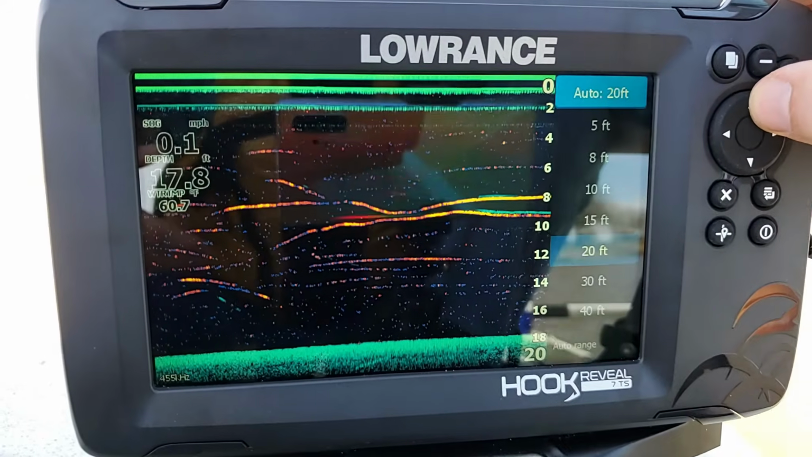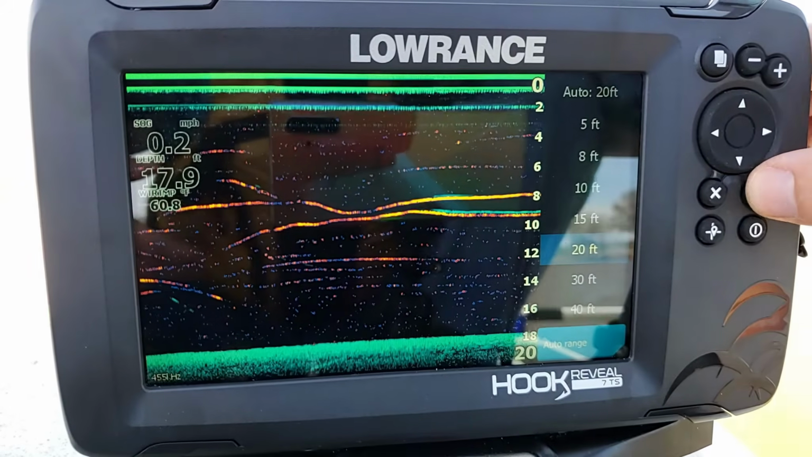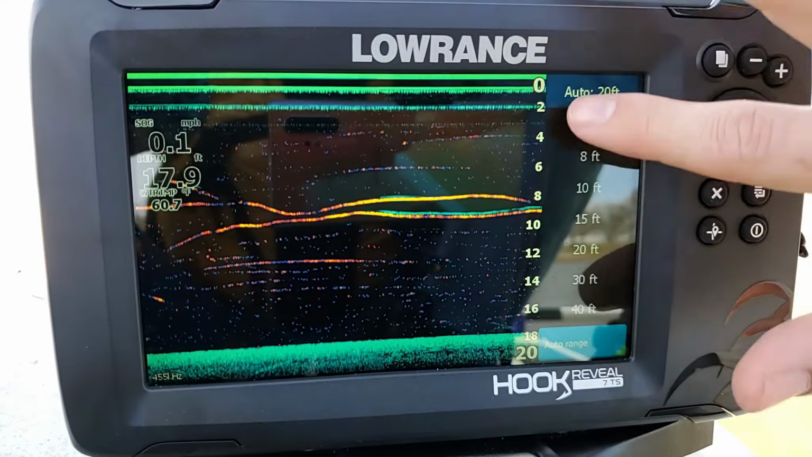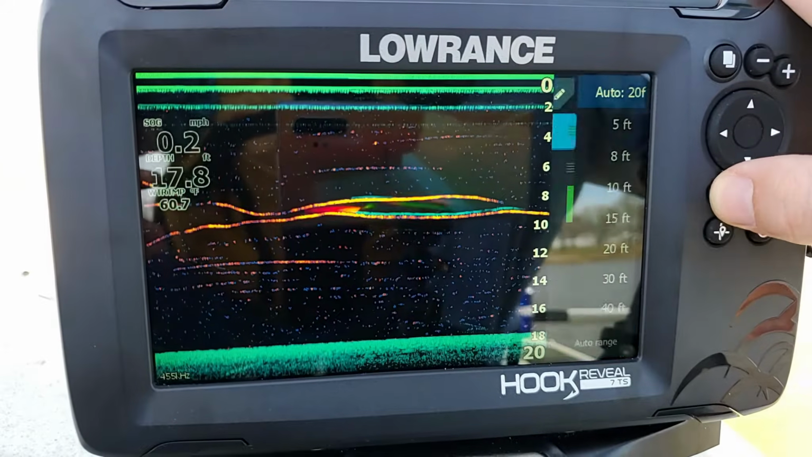But I also recommend running on auto range personally. So I go back down here, I turn that feature on. So now that way, as the depth changes as I'm driving around in the water, so will the depth scale on my screen. So let's go ahead and let's go back.